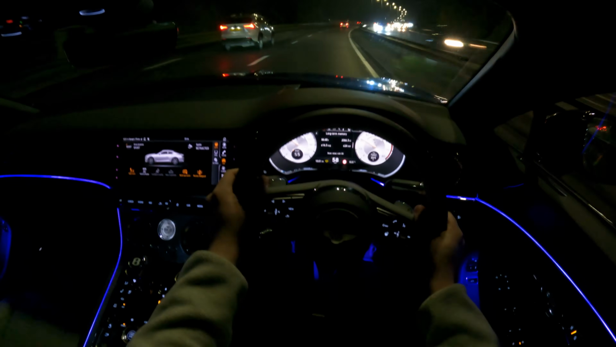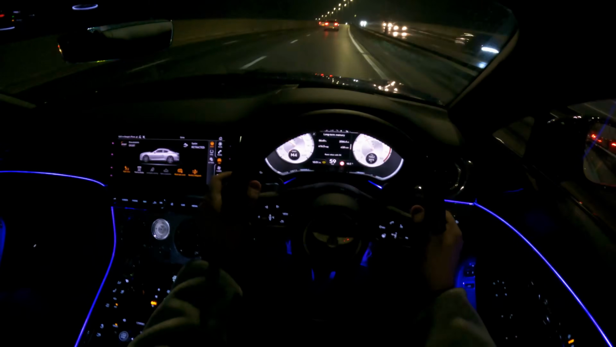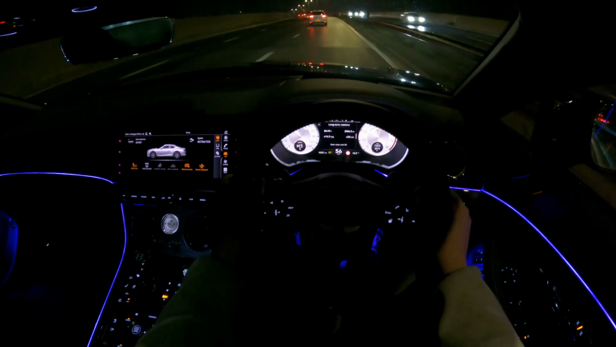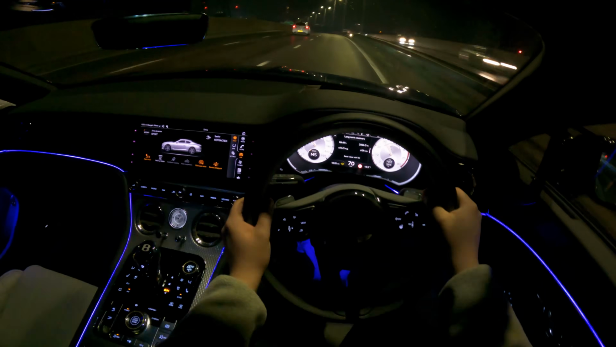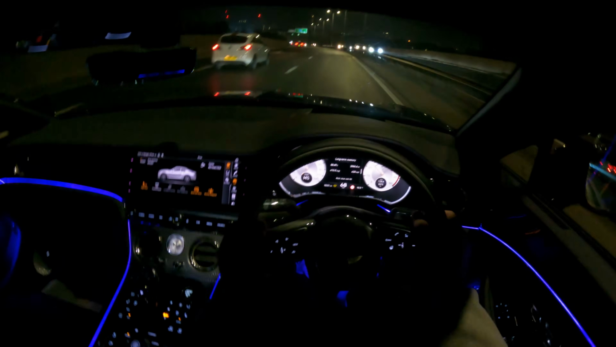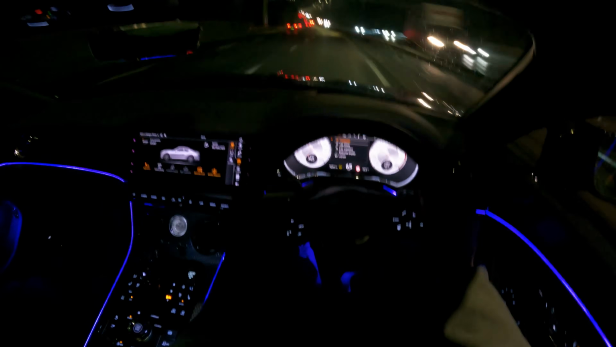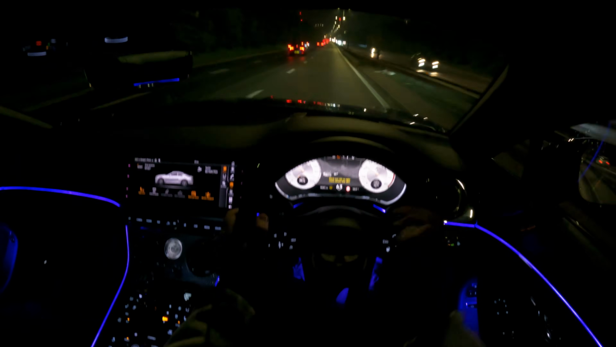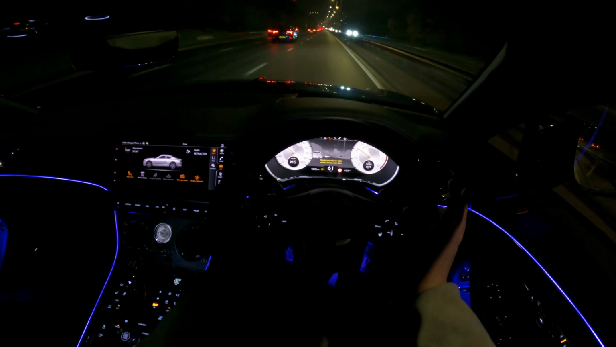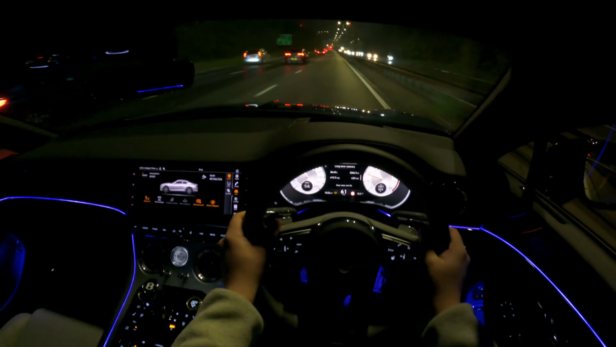So yeah, you can hear the burbles and everything. Oh, sounds good. Sounds so good. Got the infotainment system here, you got a whole bunch of stuff. Got night vision, which I find really cool. I mean, look at that stuff. Never rely on night vision. Always stay alert. As if I'm gonna look down there and not look at the road. Oh, what a thing this is, mate.